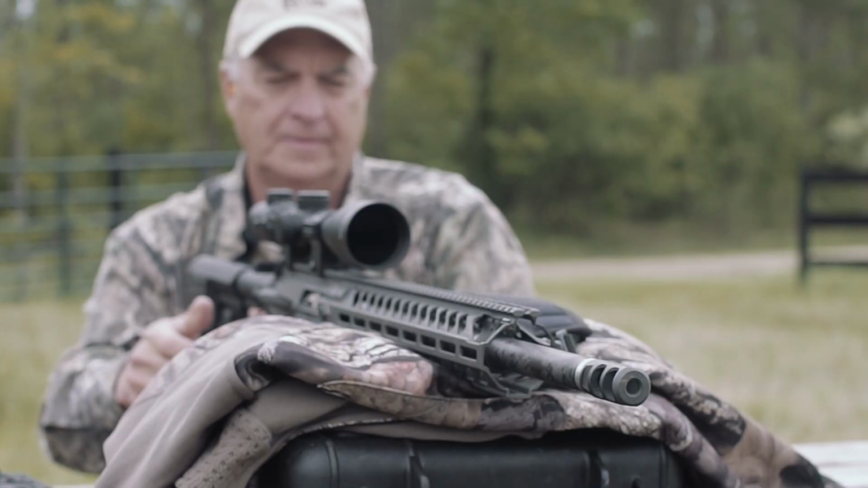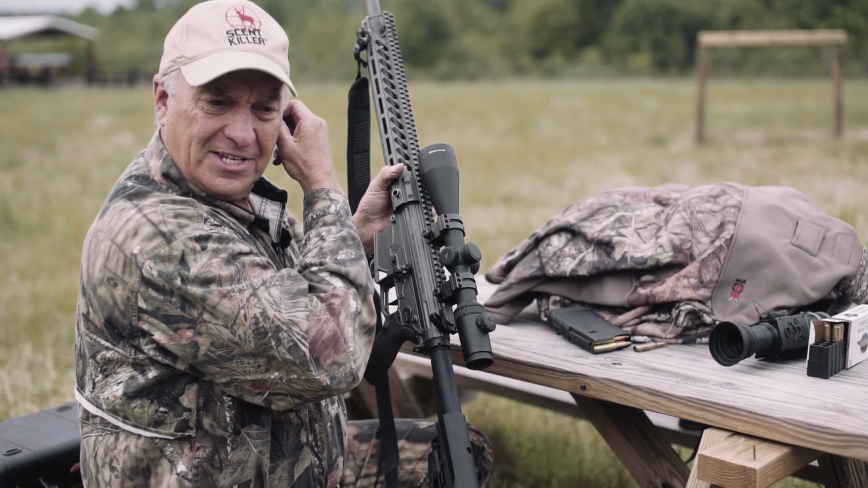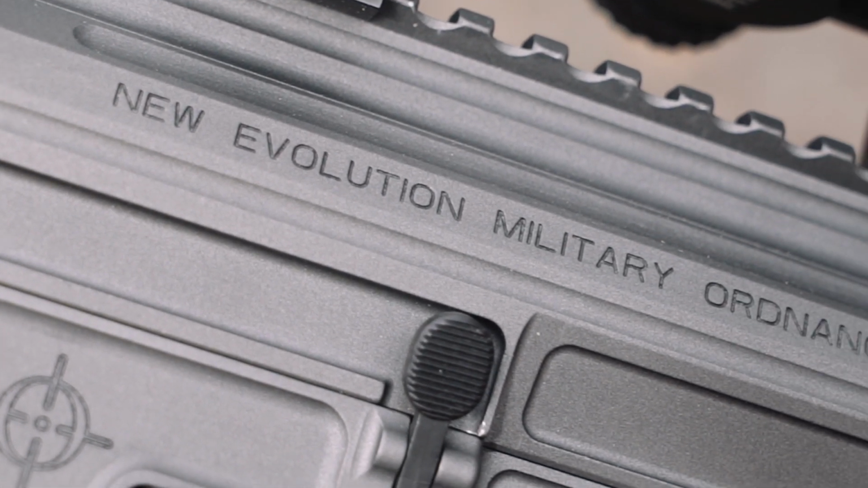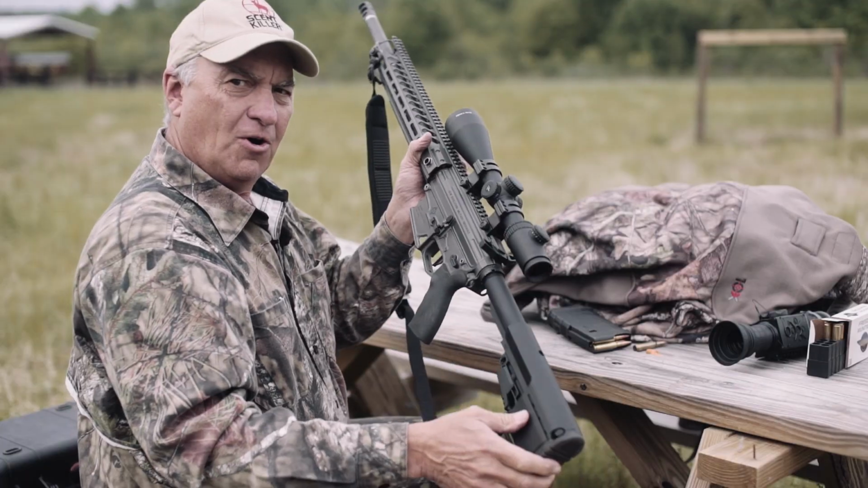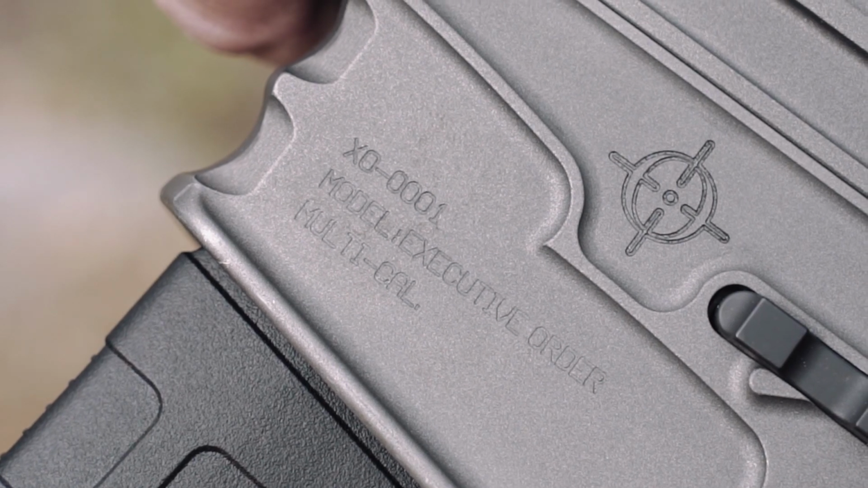When Keith landed, the first thing I wanted to see was that new Nemo that he had, because I wanted to see what he was going to use to put those hogs down. This is such a sweet rifle. You've heard me mention it. It's a Nemo, but Nemo stands for New Evolution Military Ordnance. This is the executive order, and this is serial number 0001. I've seen a lot of ARs, and this one is the Rolls Royce of ARs.